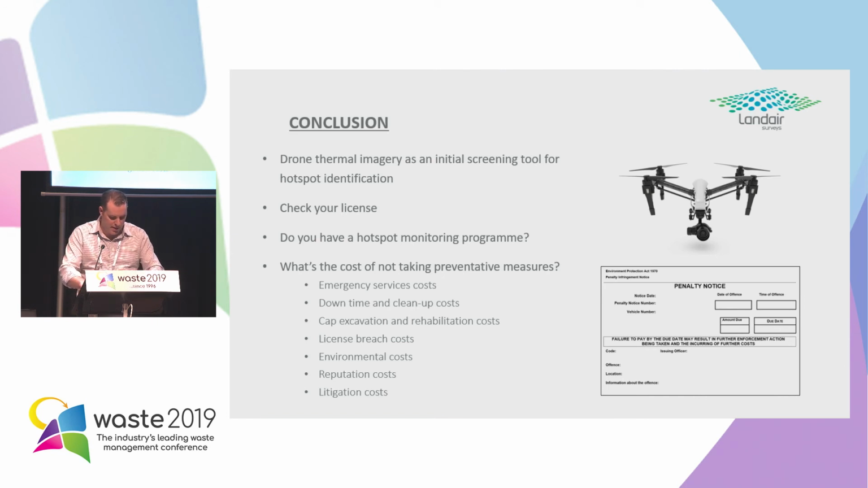Think long and hard about it, because at the end of the day, what's the cost of not taking some sort of preventive measures? You've got emergency costs, downtime costs, cap excavation and rehabilitation costs, licence breach. As a minimum, the EPA will give you an $8,000 fine for a licence breach. Environmental costs, and we're not talking about just atmospheric pollution, we're talking about fire water runoff. And there was a case for a landfill in Melbourne where the runoff affected 4 or 5 kilometres downstream, and they got into a lot of trouble for that.